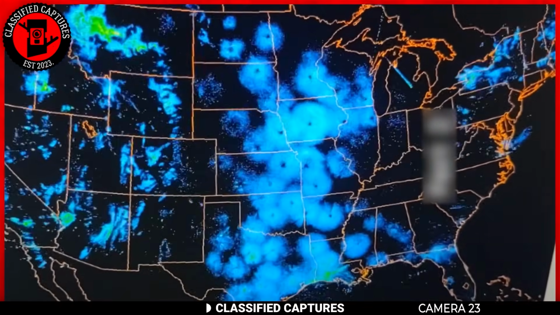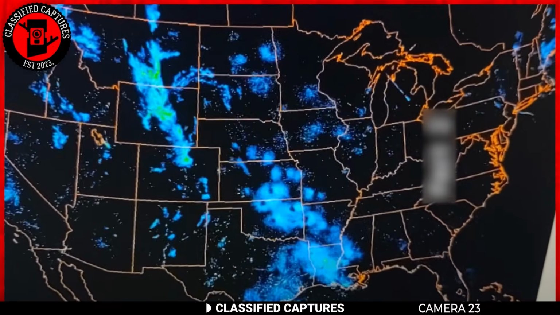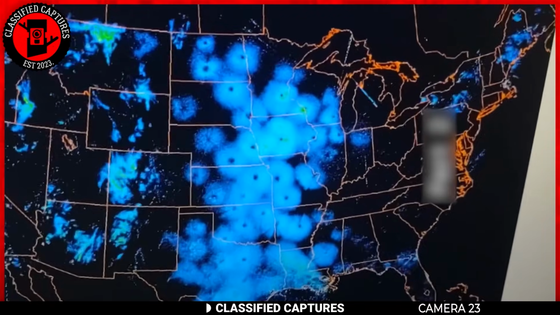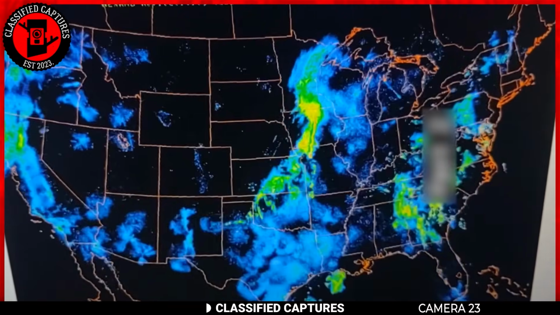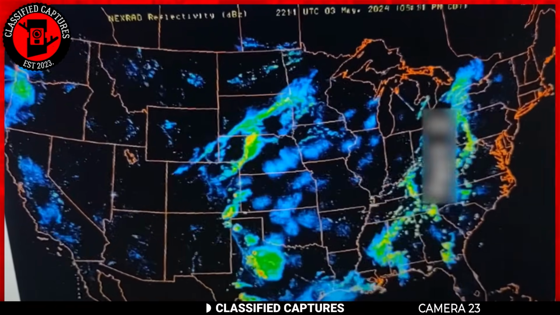The source of these signals remains a topic of debate. Some suggest that these signals could be from the radiation emitted by the newly installed 5G towers in the area. The deployment of 5G technology has been a contentious issue, with many people believing that the radiation from these towers could be harmful to human health. On the other hand, there could be an alternative explanation for these radioactive signals.